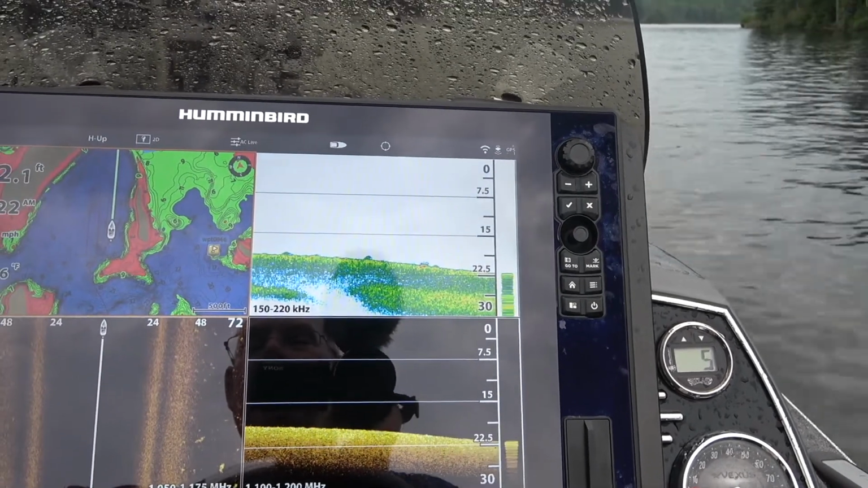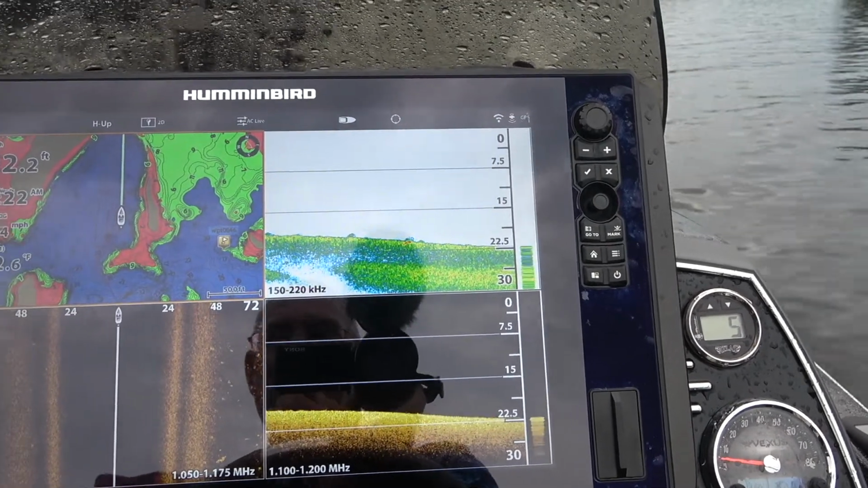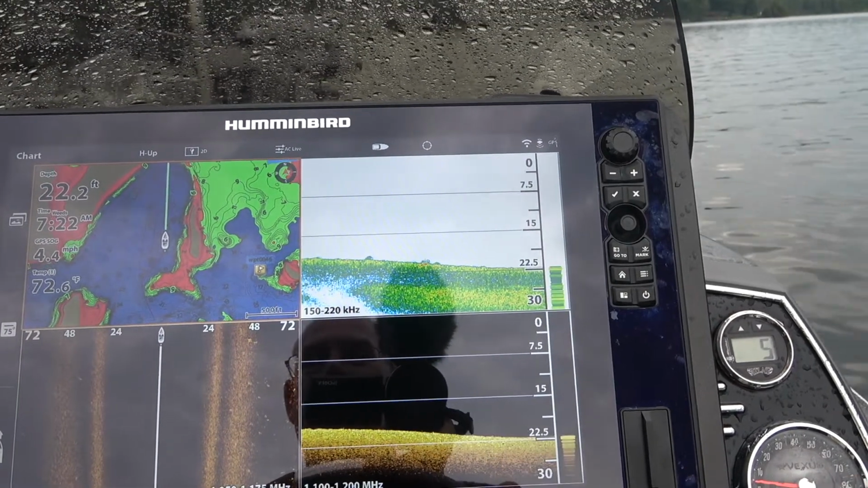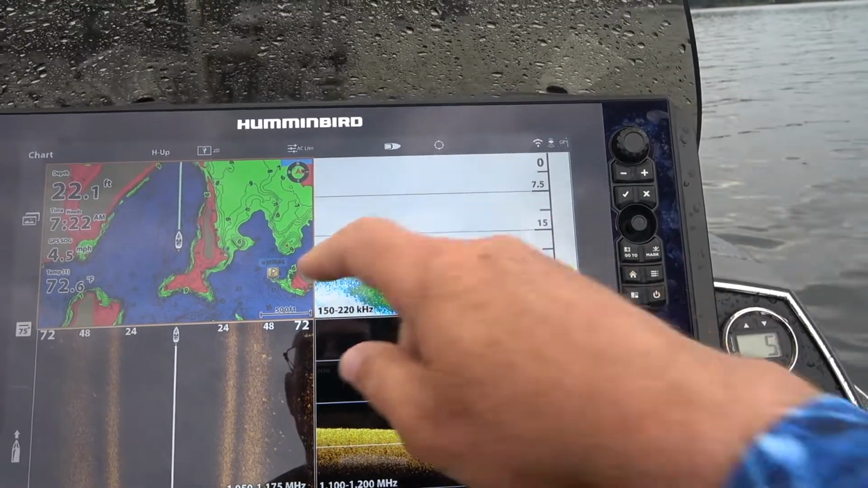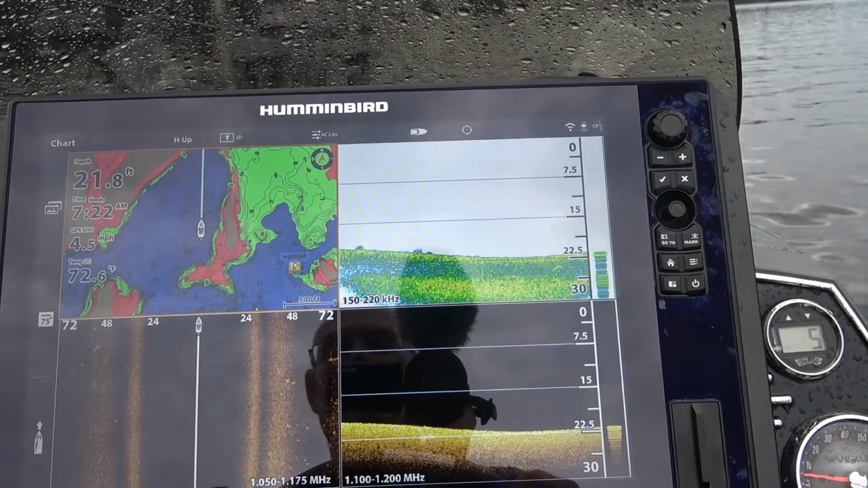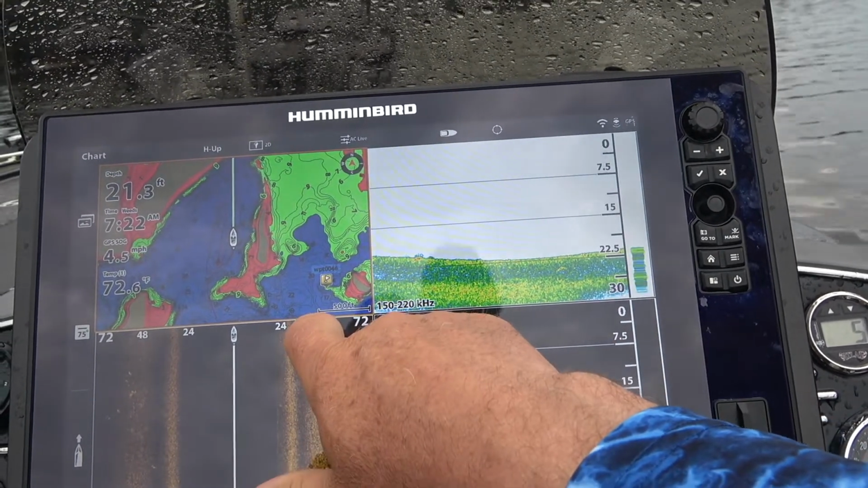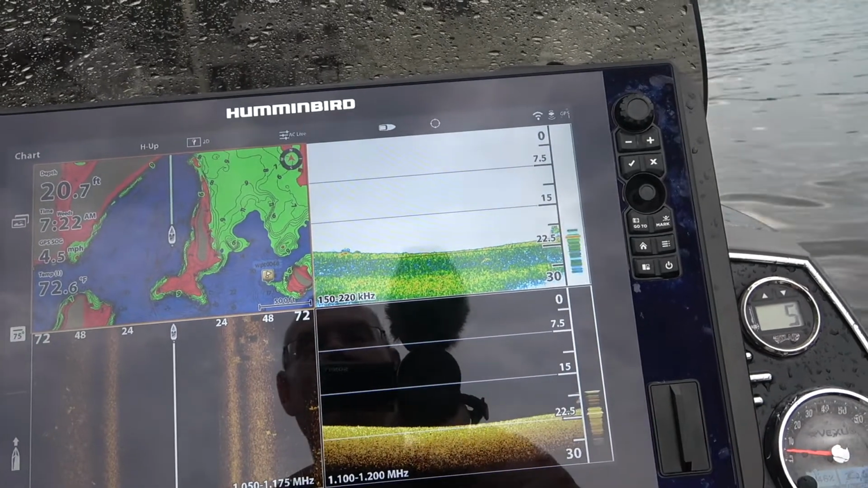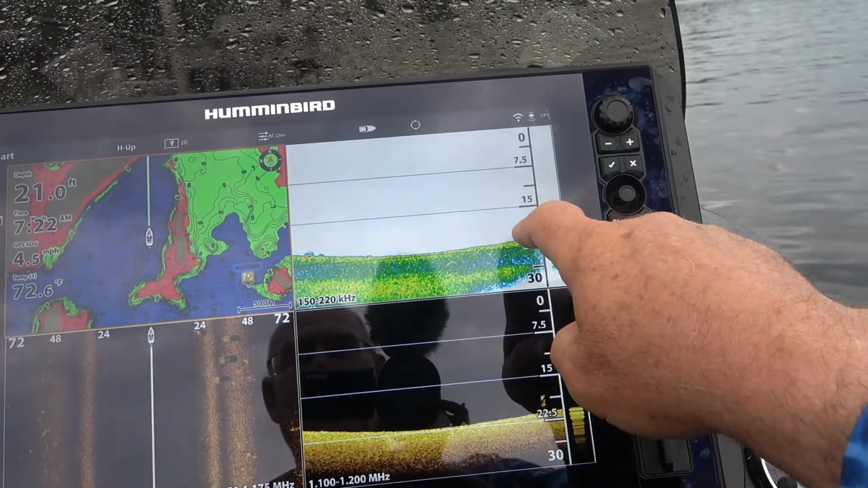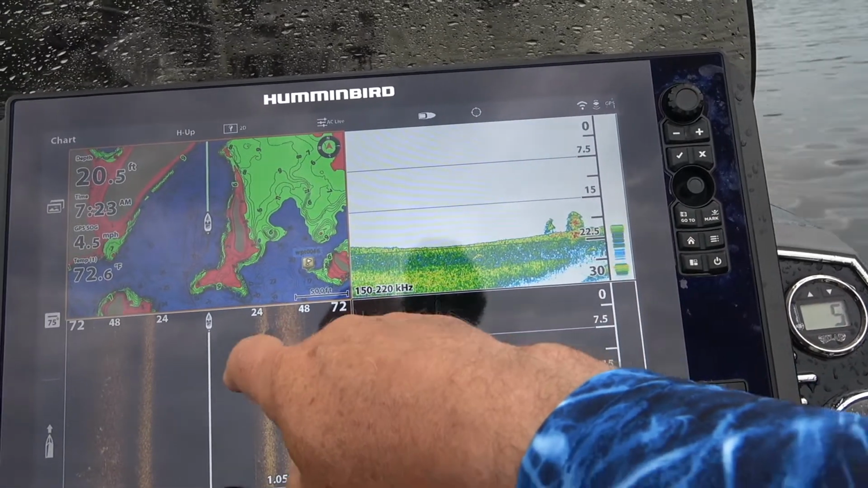I did not mark any waypoints yet, but I just want to show you the technique of mowing the lawn. You might do this in a big expansive area where you're making a grid, and you might even go back and forth the opposite direction too, perpendicular to your original. So here's a crib, here's a crib. You've seen them on the side imaging. There they popped up on the 2D and down imaging. 1, 2, 3, 4, 5 cribs.